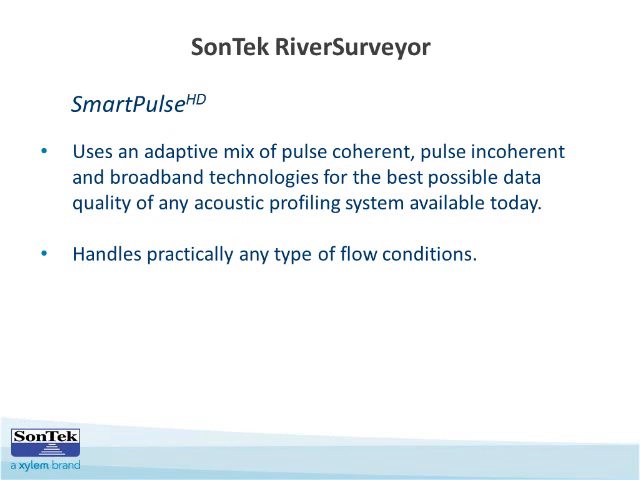Another feature of the RiverSurveyor system is Smart Pulse. What Smart Pulse does is it uses an adaptive mix of pulse coherent, pulse incoherent, and broadband. This allows the RiverSurveyor to adapt to the conditions by switching between the different pulse technologies and adjusting the cell size as needed. And because of that, it can handle practically any type of flow condition.